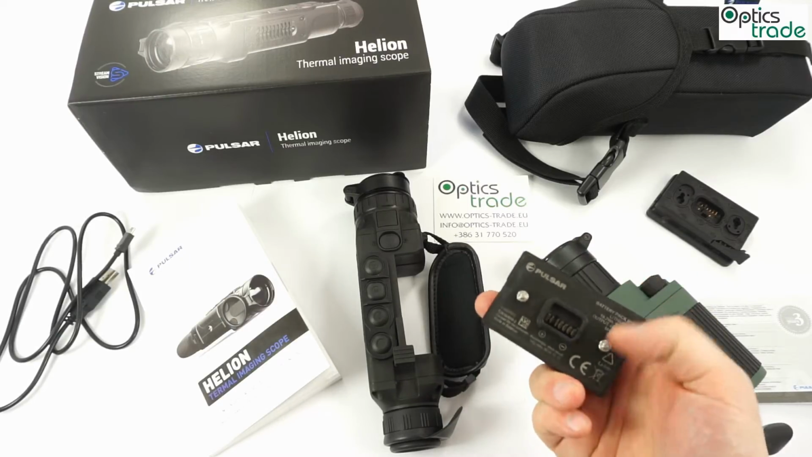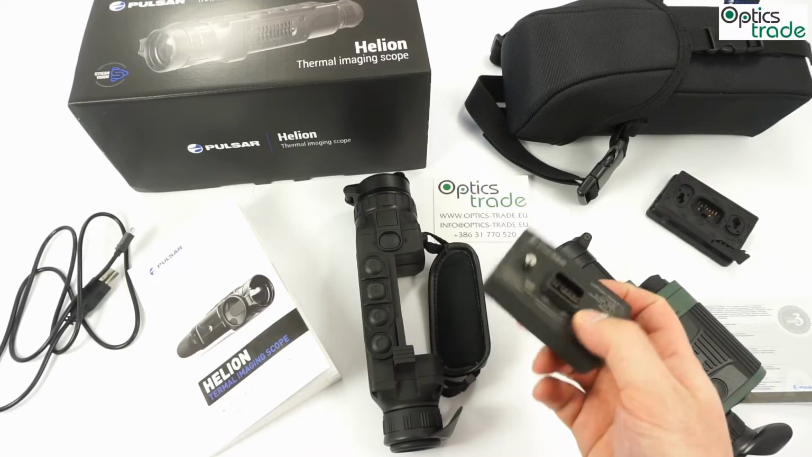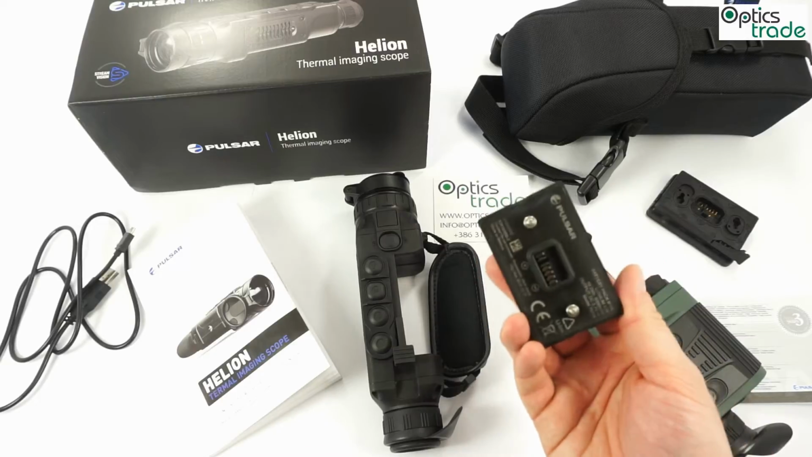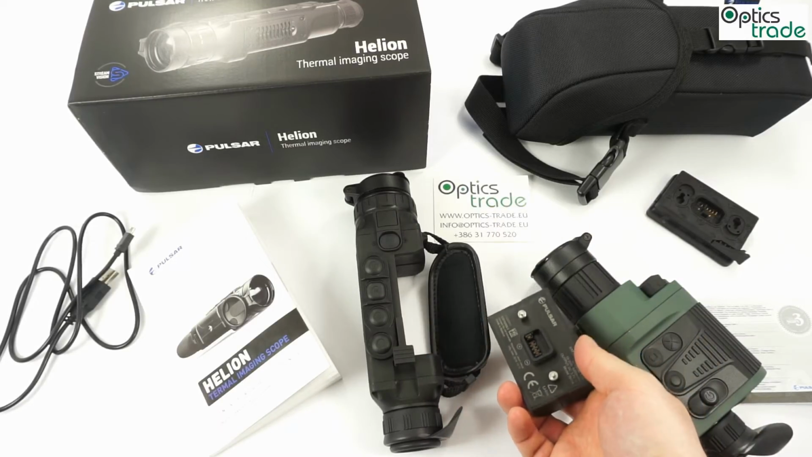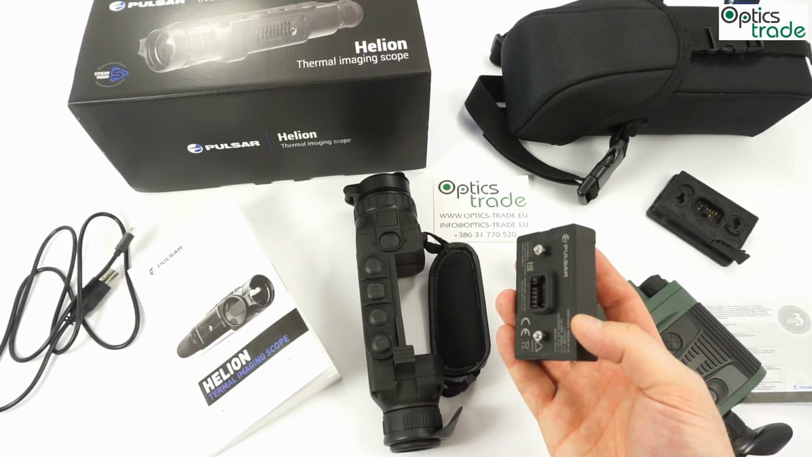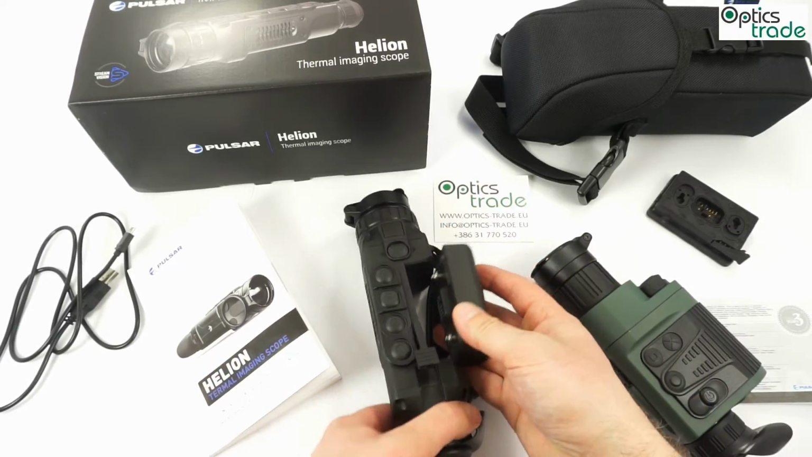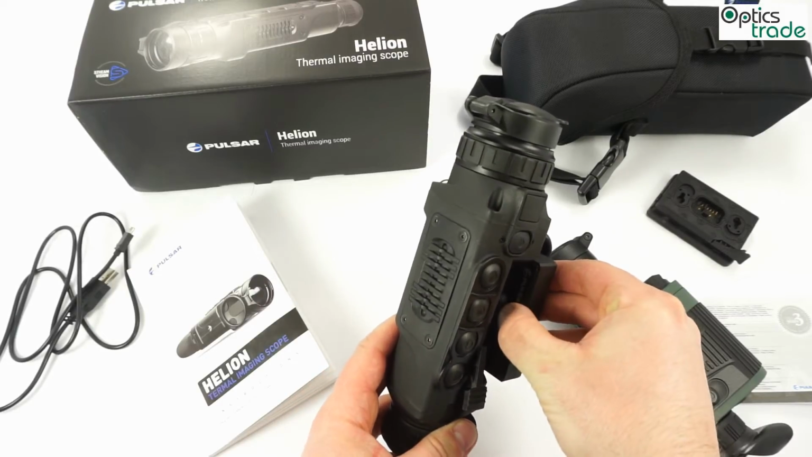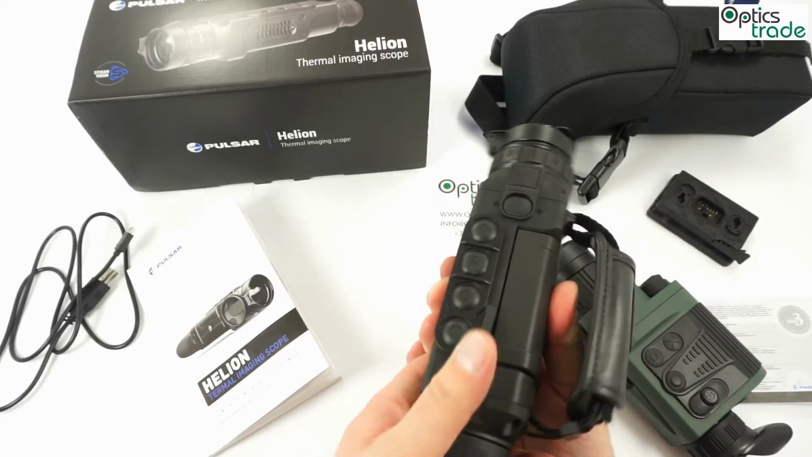This is a standard battery pack, IPS 5. They will have different forms and different sizes of these battery packs, but even this one already gives you about 8 hours of operation time. And it doesn't interfere with the waterproofness. You can see the seal here. So once you put the battery in, let's do it gently, like this.